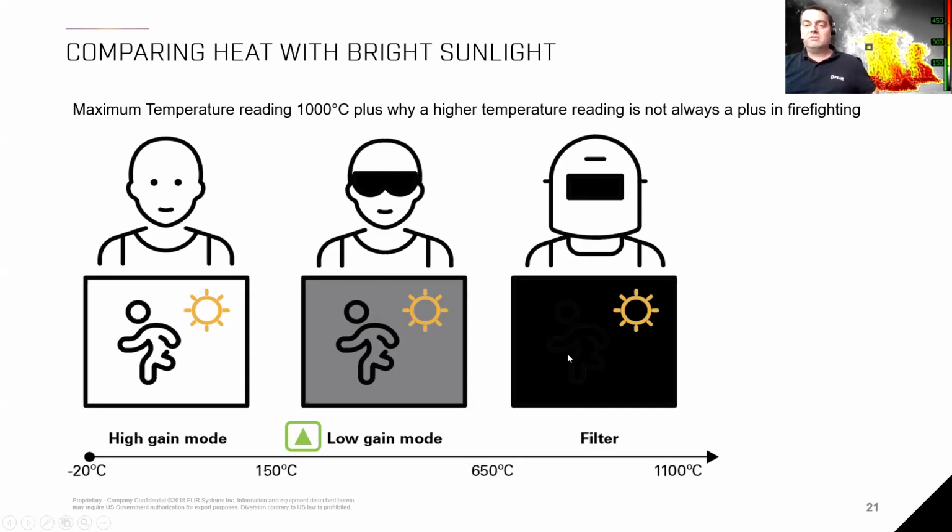So if you're doing higher temperature readings, you're losing information on the lower part. That's something we would like to avoid with our thermal imaging cameras, because there is not really a big difference in the approach of how we extinguish a fire if it's burning at 650 degrees or 1,000 degrees, right?